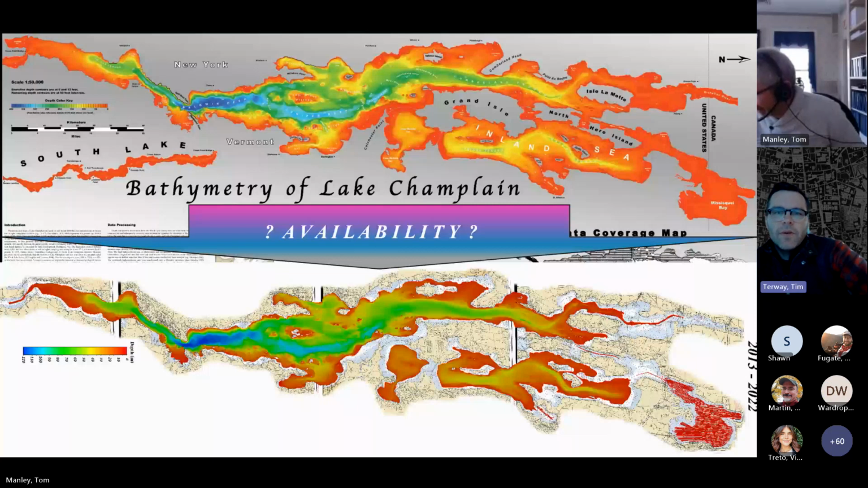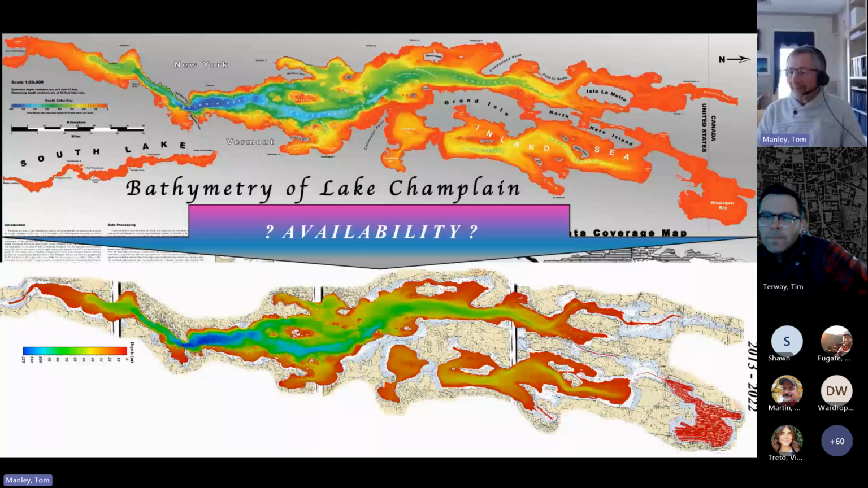Great. Well, any questions or comments from any other folks? Steve has one more, my colleague Steve at VCGI. Does the multi-beam sensor allow for similar processes to help identify and remove shipwrecks?